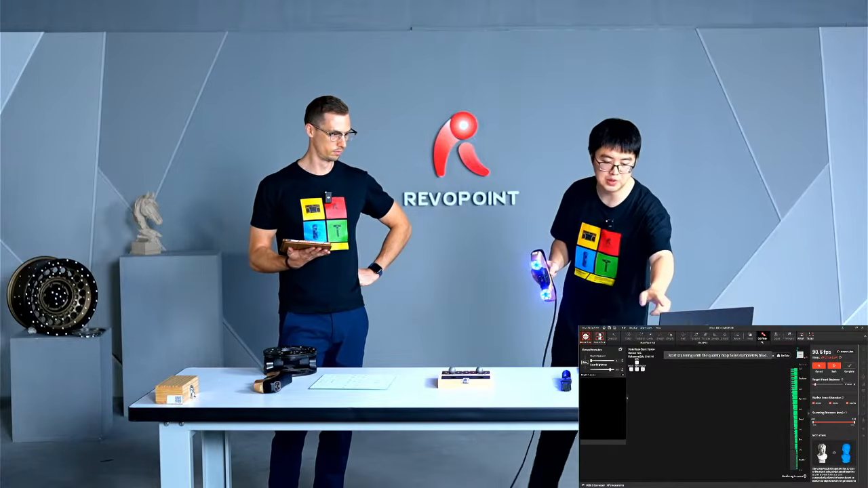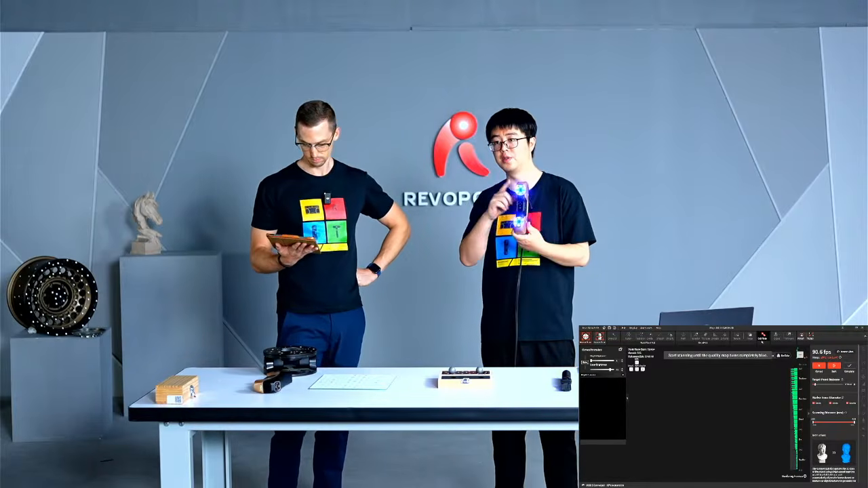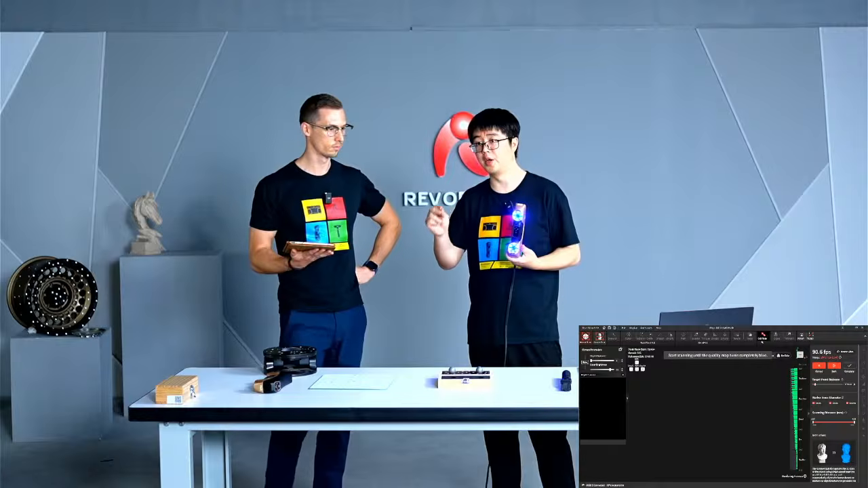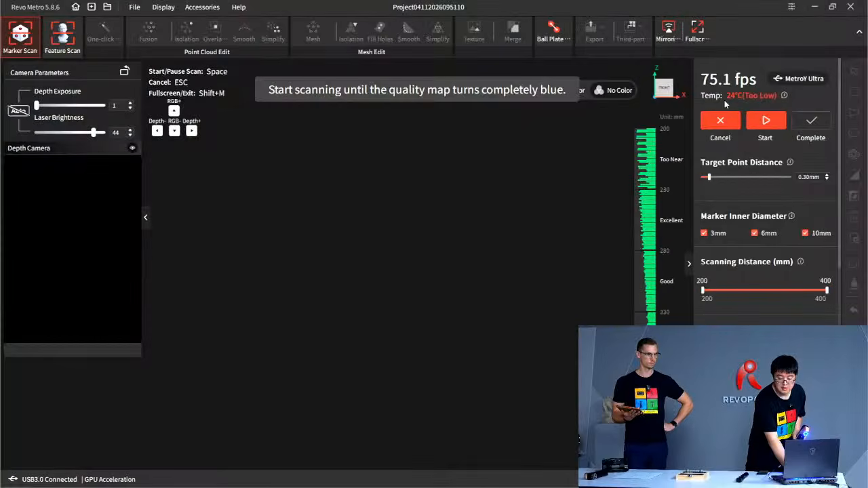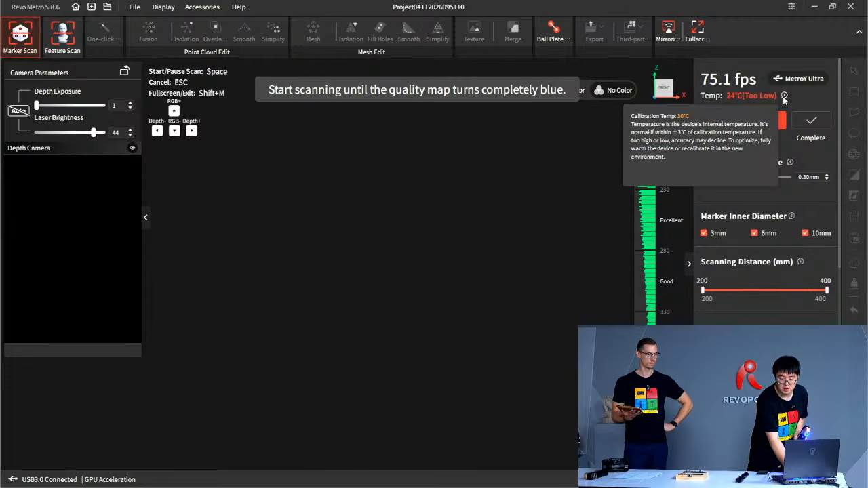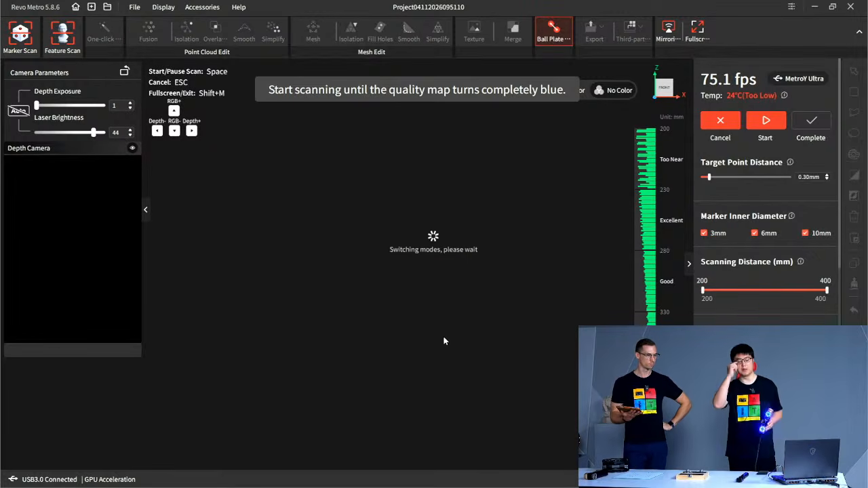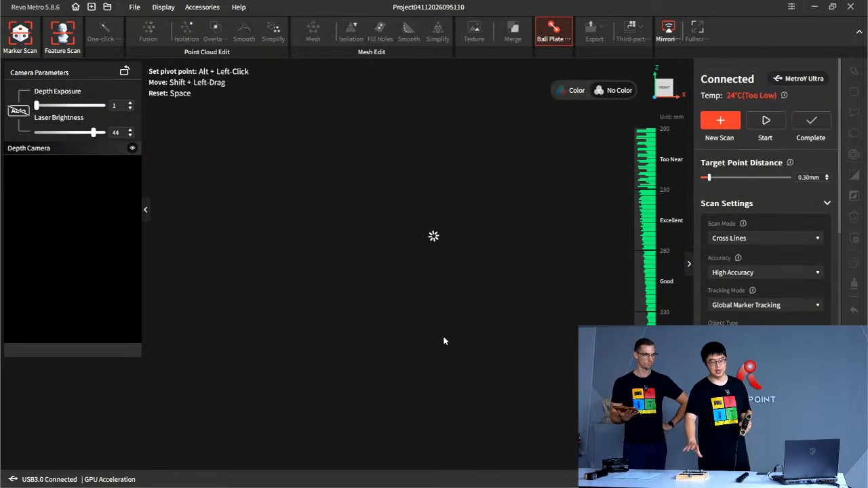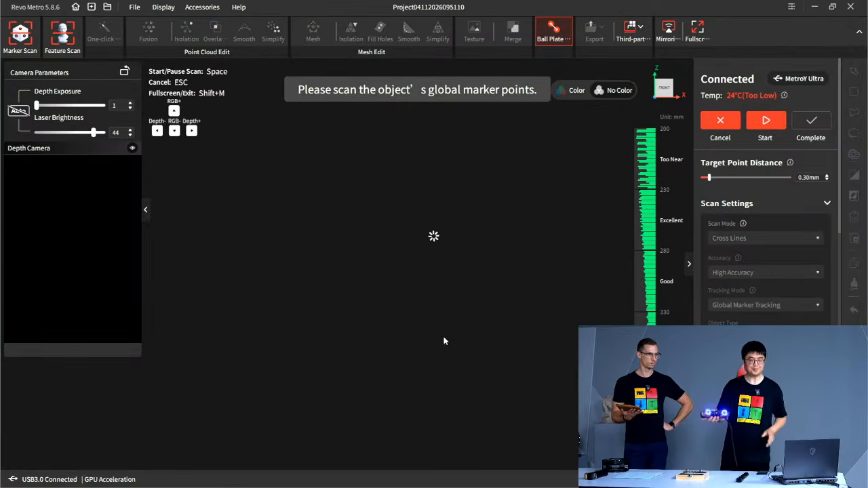So right now, as you can see, we have a temperature of 24 Celsius. I calibrated this machine at around 30 Celsius, and now it's 24. So the software says too low here. You can click. The calibration temperature is 30. So now I purposely run a ball plate accuracy check at the wrong temperature. Let's see what's going to happen.